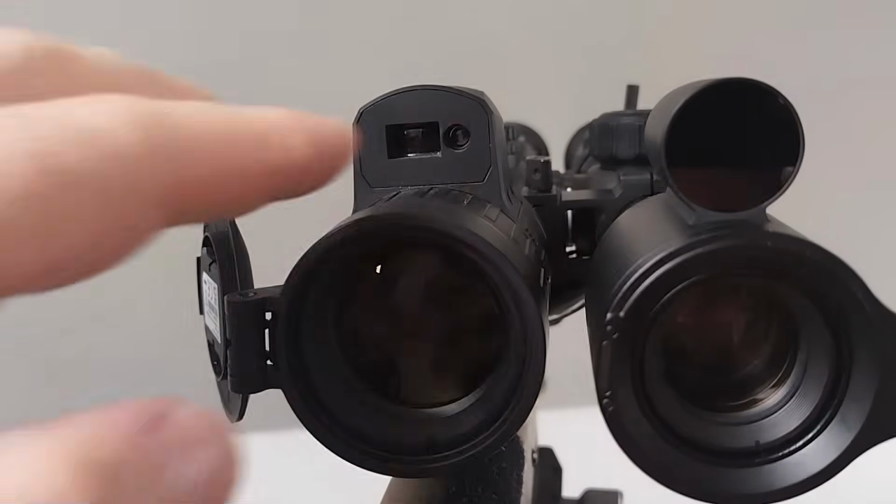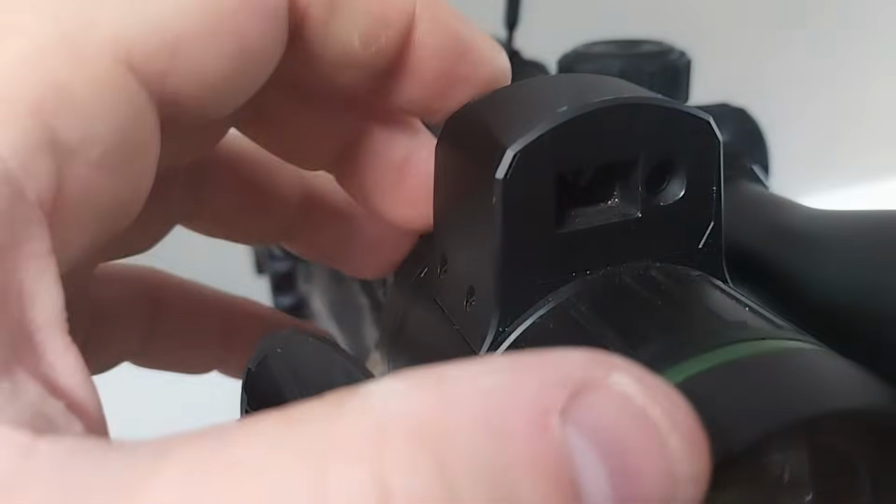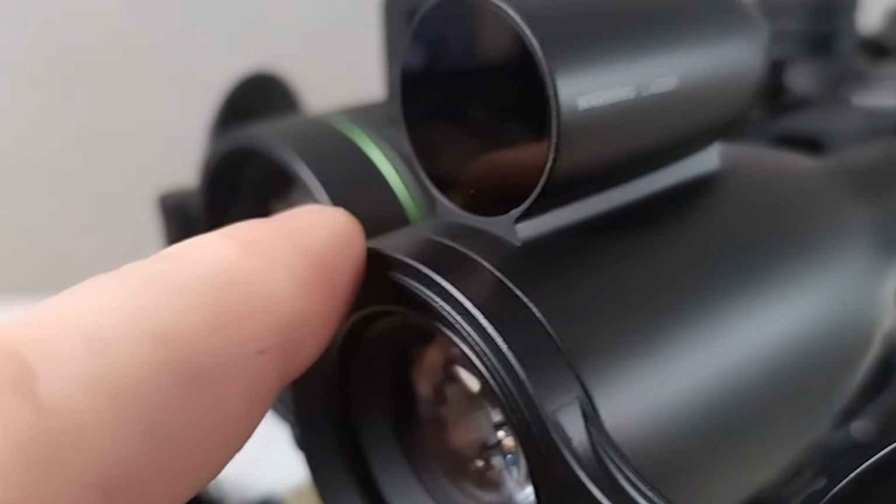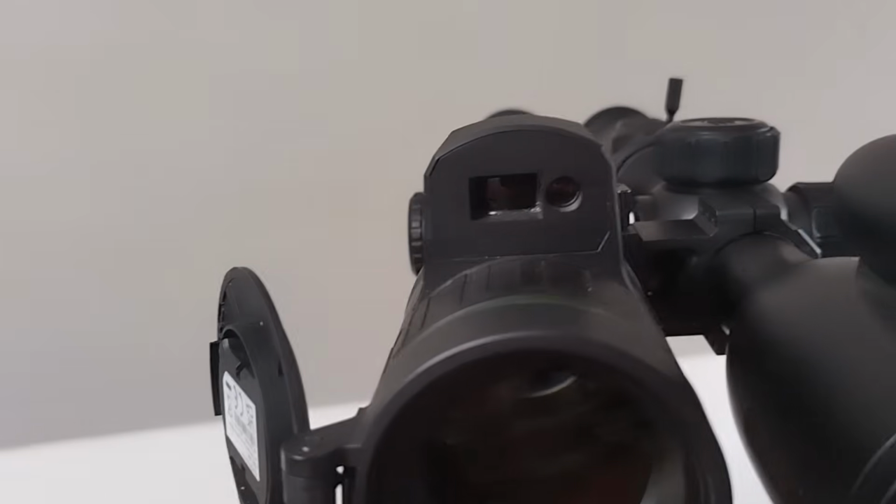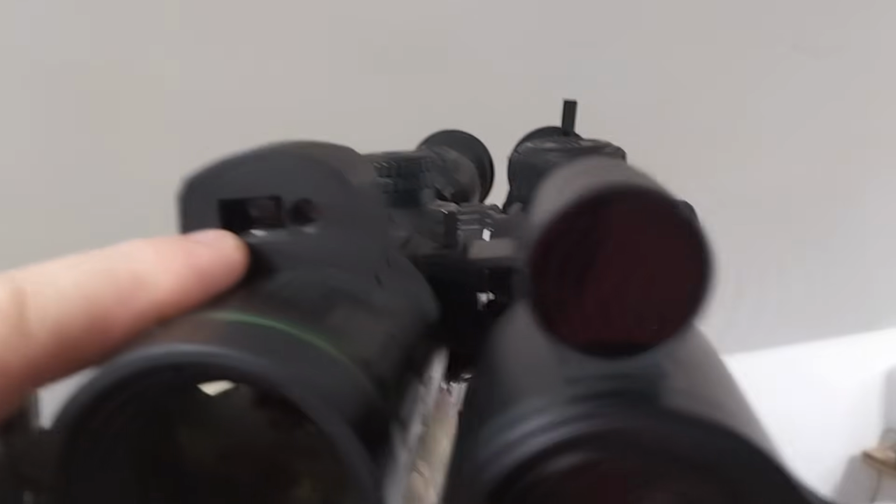You can see on the front again the laser range finding modules are slightly different. The Alpex has this big bulky square bolt which is bolted on to the main chassis, whereas the Pro's got a much sleeker bullet shape and it appears to be moulded in with the main scope body. Okay, so it's not a separate piece that bolts on by the look of it. There's also one flat lens as opposed to a laser and a receiver behind two different lenses. So again, that should be nice and easy to wipe off.